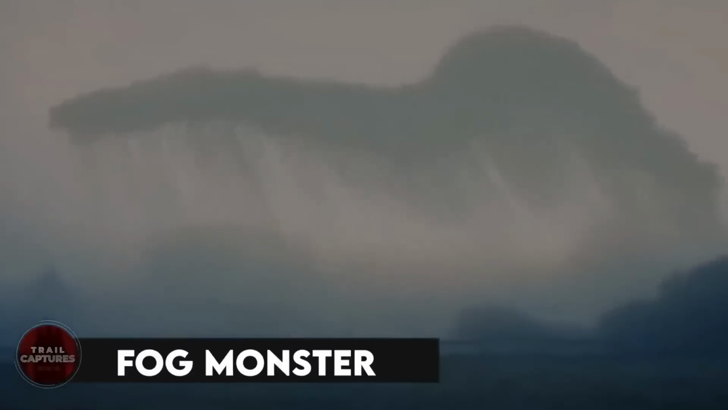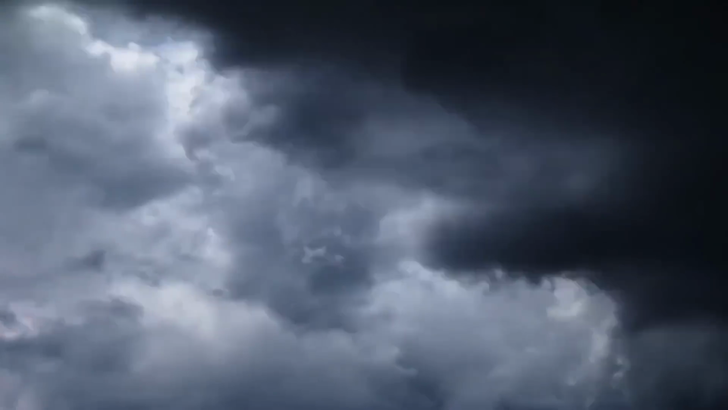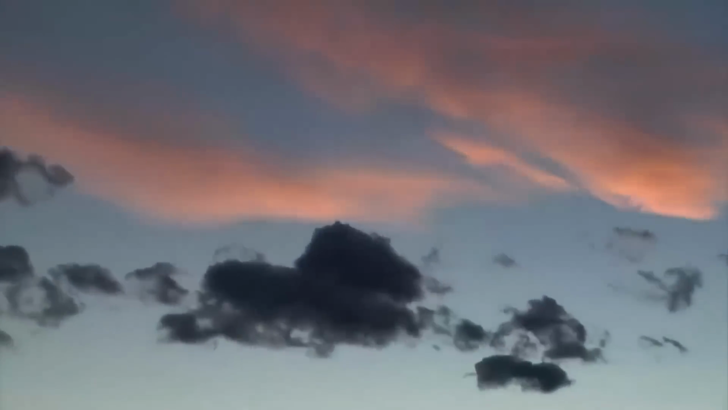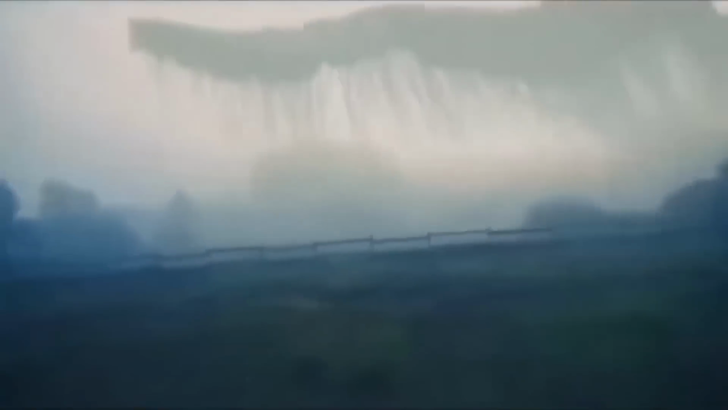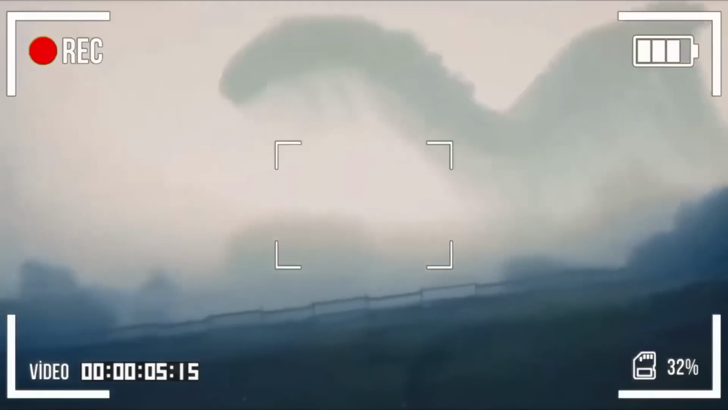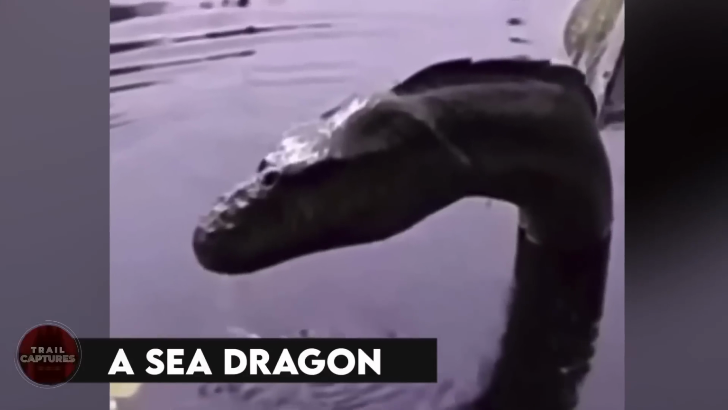Fog monster. Let's say the day's pretty stormy outside and you still think that you need to go outside to see how bad the weather is. And when you do, this is what you see? What will you do? Obviously go back into the house as soon as possible, right? Unlike this man who thought he should take his camera out and record it all. A brave soul, I must say, or maybe it's fake. What do you think?